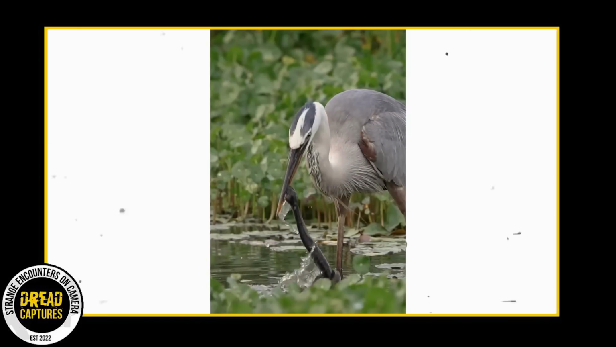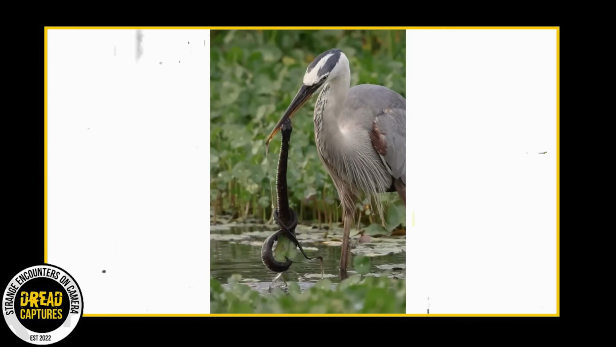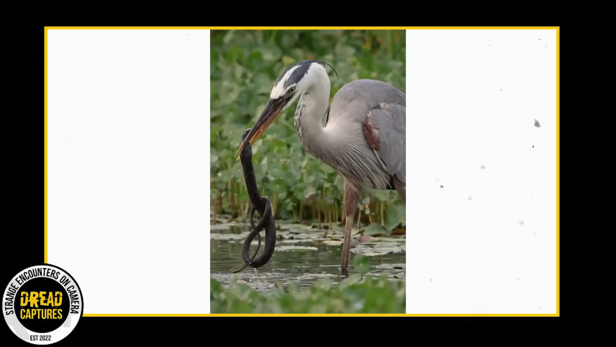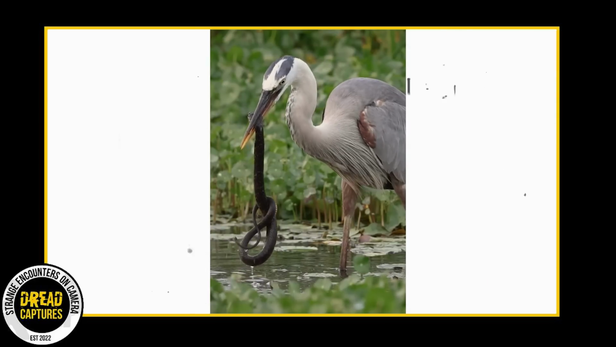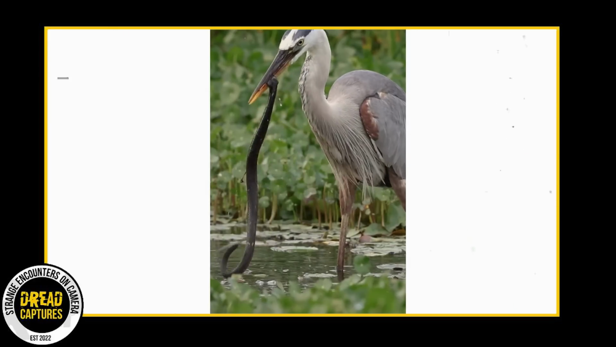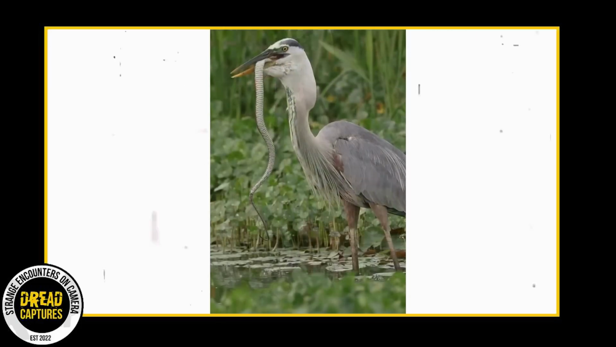When I first watched this video, I thought, how in the world is this heron going to choke down this live snake? I thought he just snatched him right out of the water. But as you watch, when he tosses the snake in the air a little bit, you can see that he's dead. That makes things a little easier, I'd imagine.